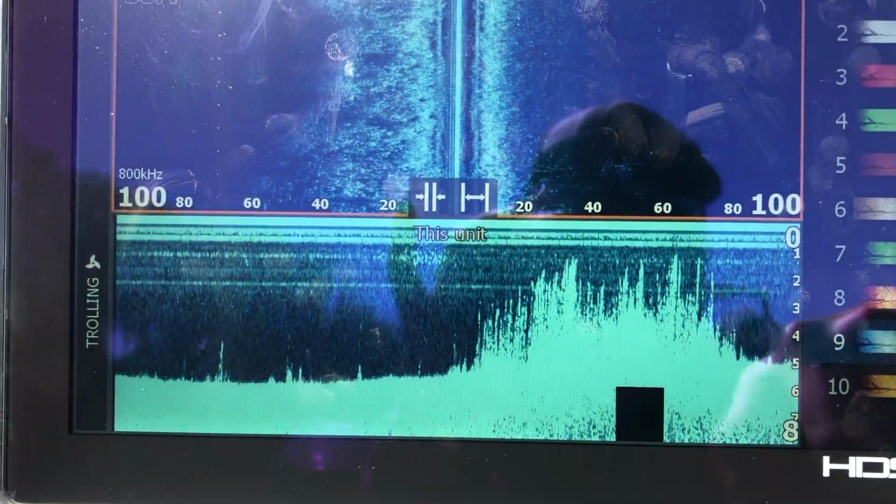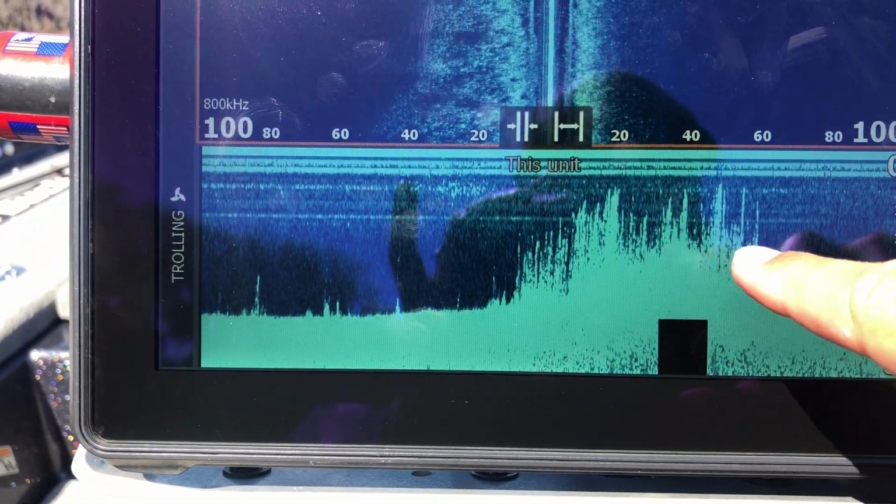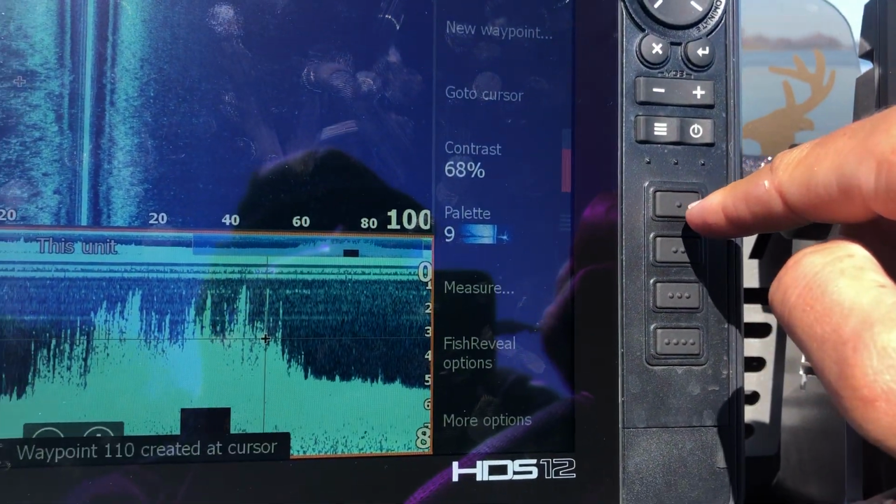Here's some more of that. That's actually a hydrilla that comes out too. You can see that's taller. Put another waypoint down. That's when I was telling you I have that saved key.